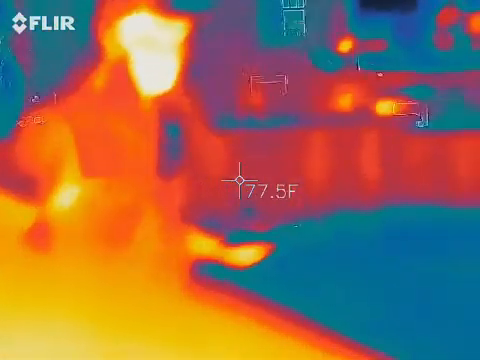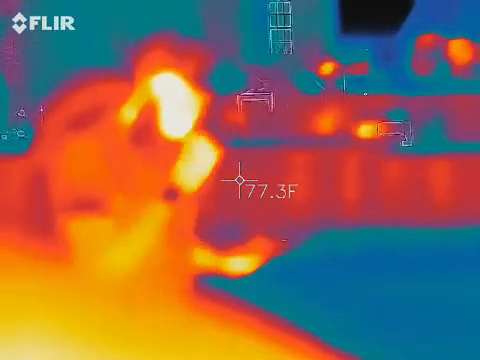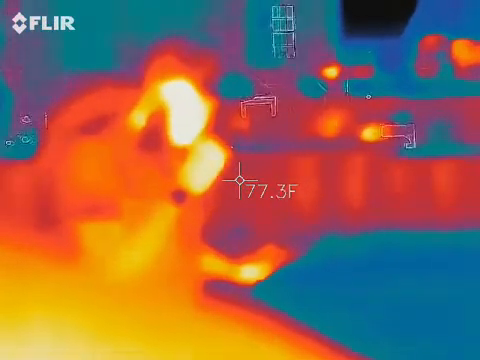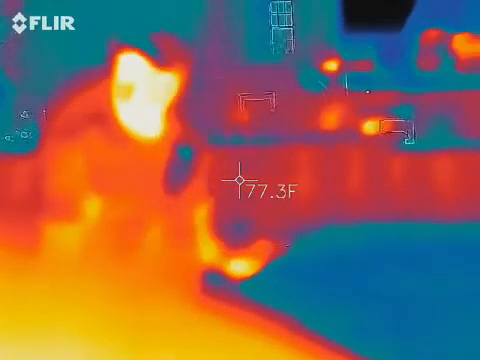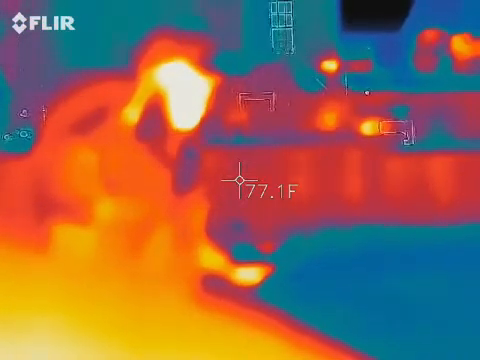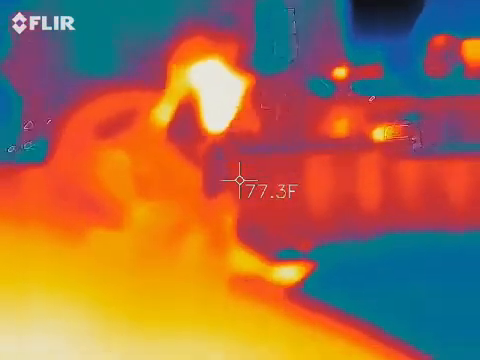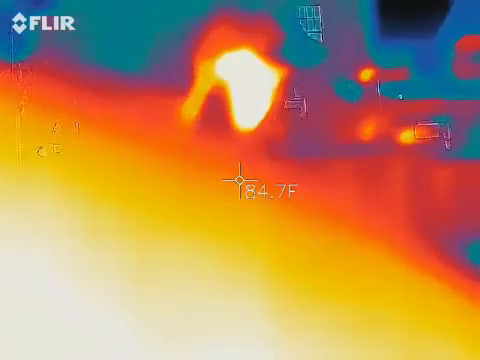Hey, Eliza, tell me what happened to the house that was here. It blew up. Rewind by 5 seconds. How did it blow up?